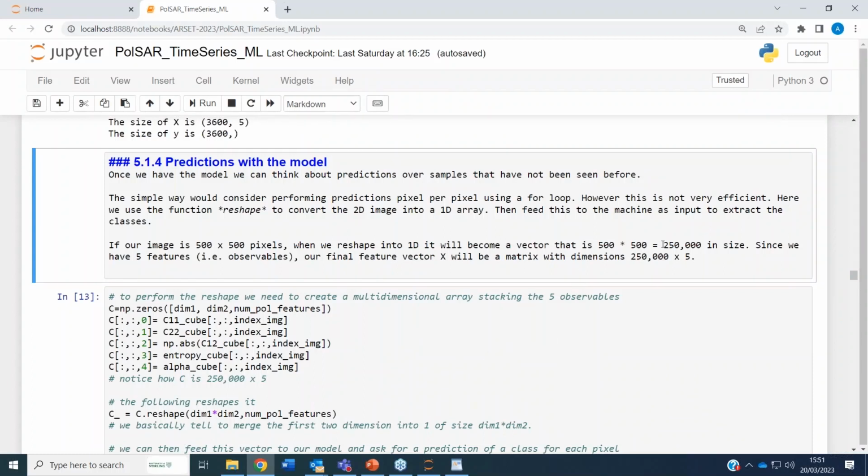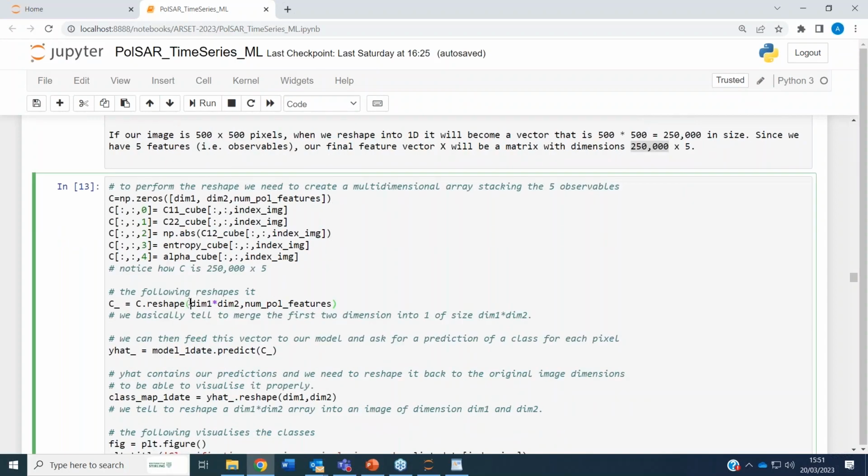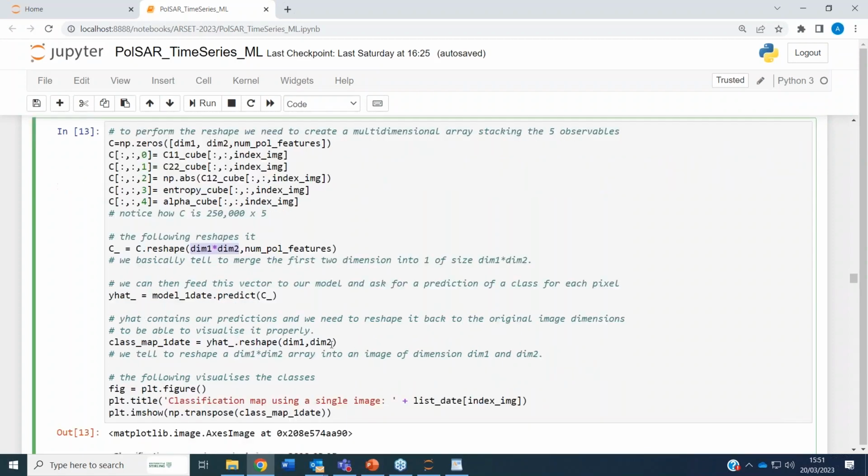variable will be 250,000 rows in size and 5 columns. So it will be 250,000 by 5. This will be the dimension of x underscore, because you have stacked all the elements of our image in a single dimension. Once we have that in the proper format, we can feed it directly to the random forest and ask for a prediction of which class this pixel should be.